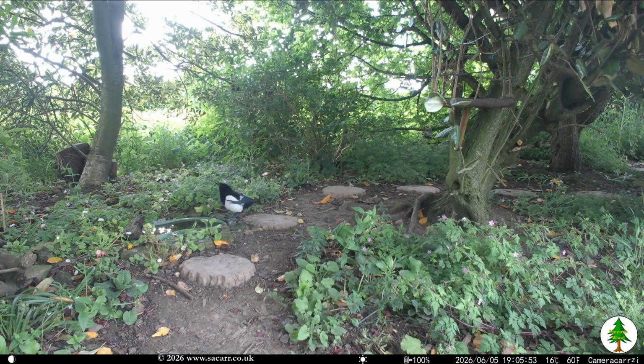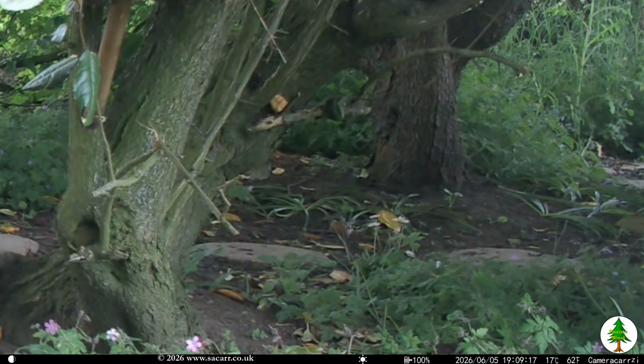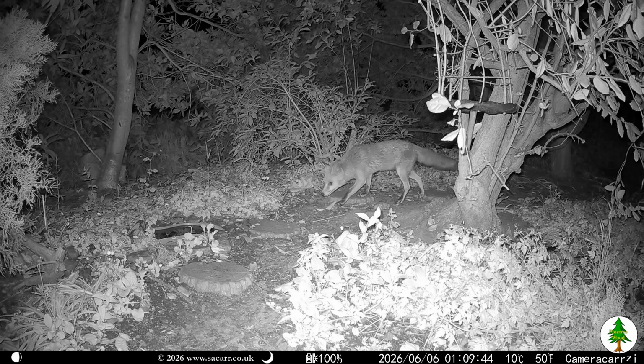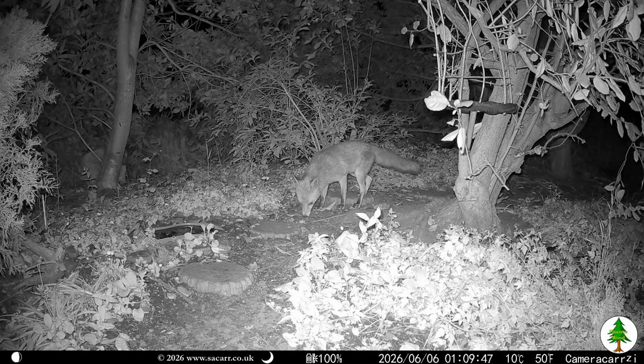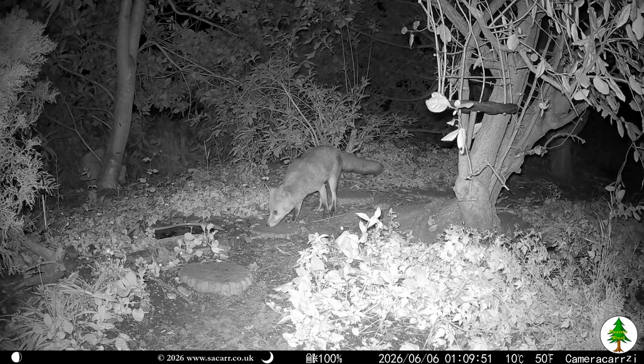The tailless magpie was back at the pond on the evening of the 5th. Not long after the magpie, the chaffinch appeared a little further up the wood. In the early hours of June the 6th, D-Day, Smudge spent a little time sniffing around the pond, possibly smelling the scent of seed that had been left there.